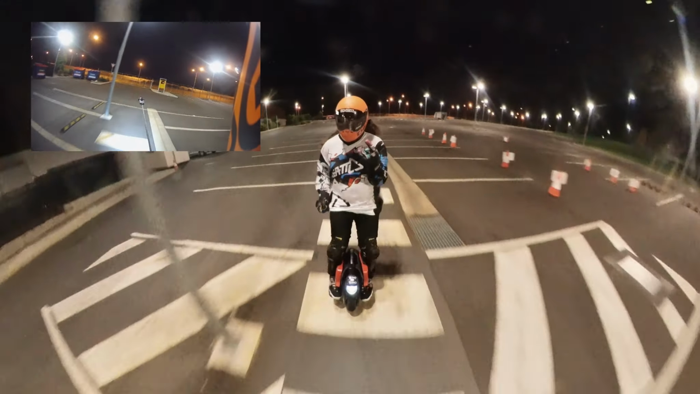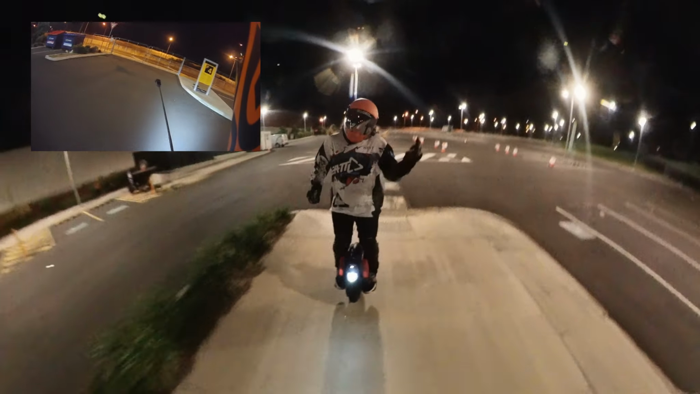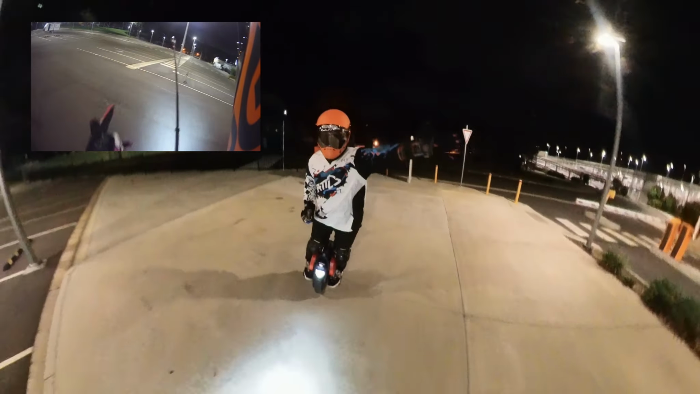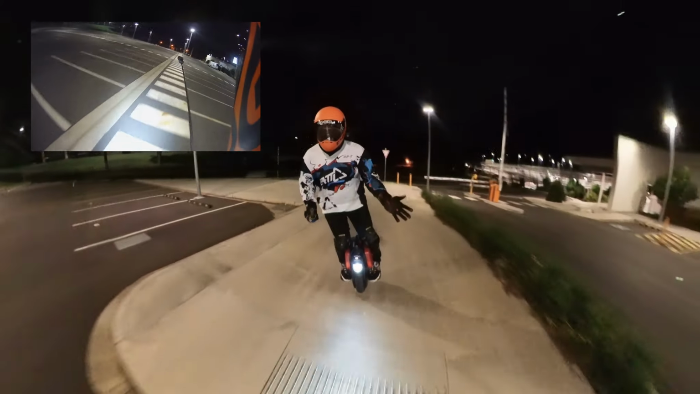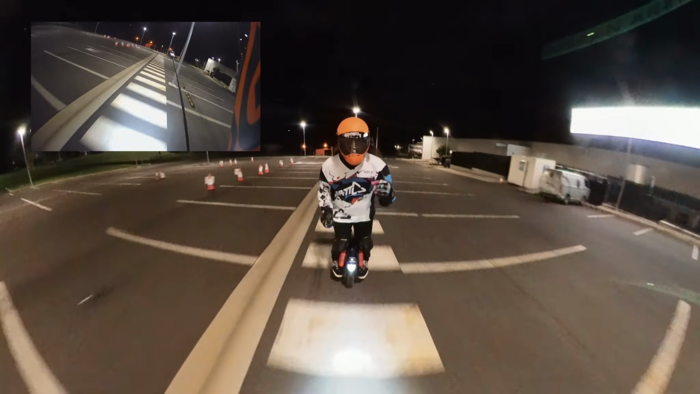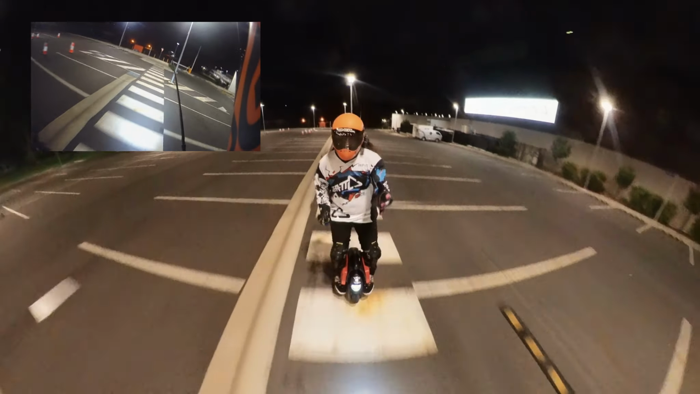Bit of wobble, so I just stiffened myself up on the wheel and took control. Got to show the wheel who's boss, huh? You know, you go smashing into one of those poles, you could have some fun. So, you know, do this at your own risk.